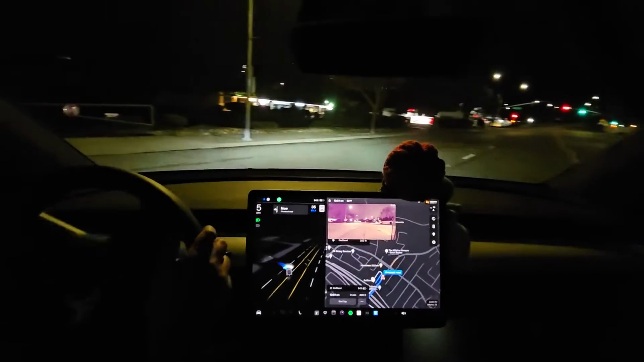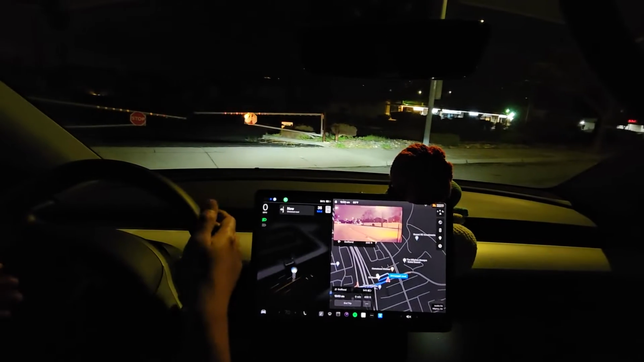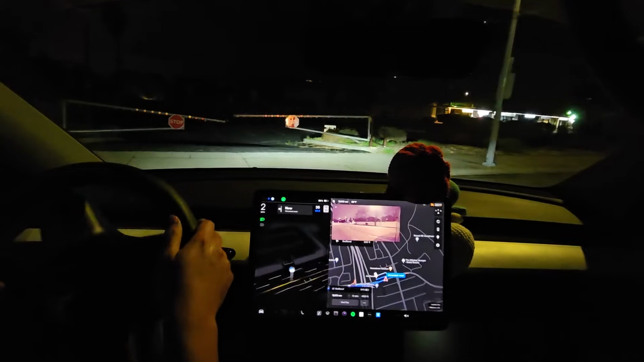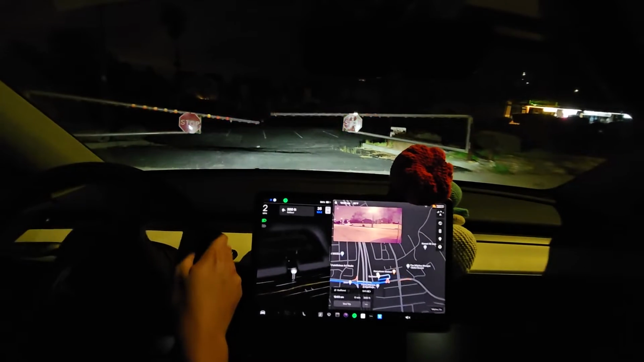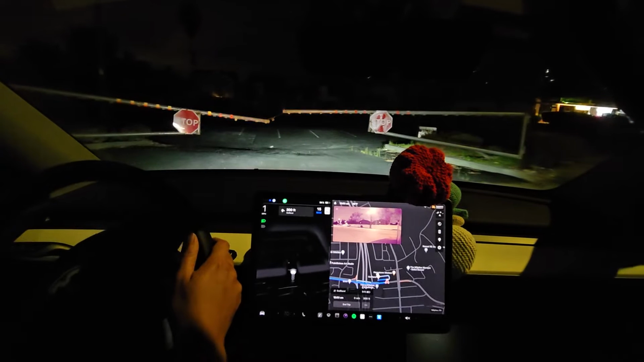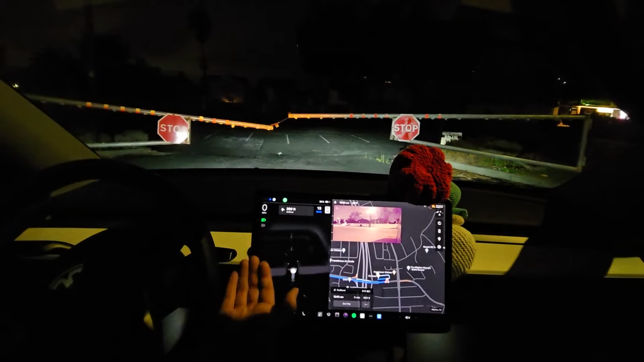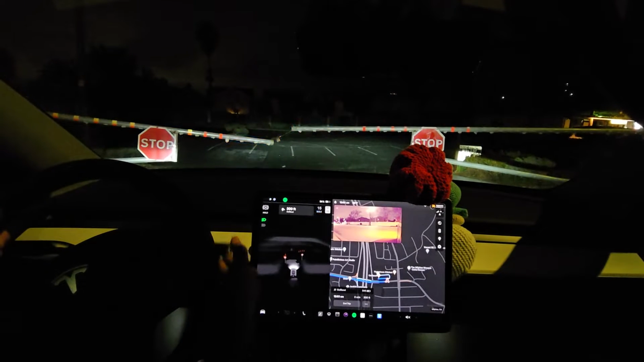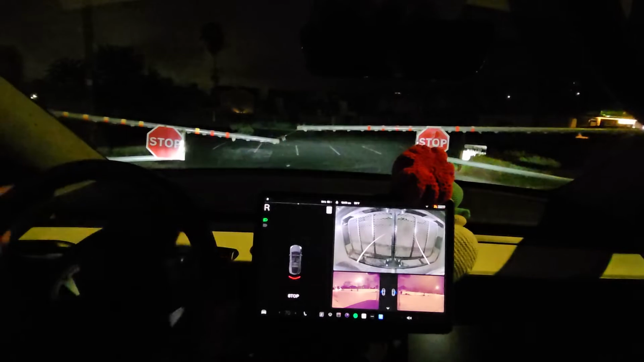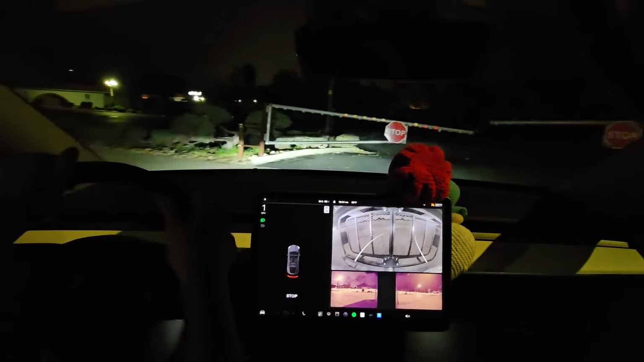It struggles with that. Okay, see, it's like wobbling, and it's like stuck. If I push the pedal, it's going, but not really. So, yeah, it's not going. It just stopped me here. So it's not going in. Okay, so I'm gonna go back, U-turn here, because I can't go this way.